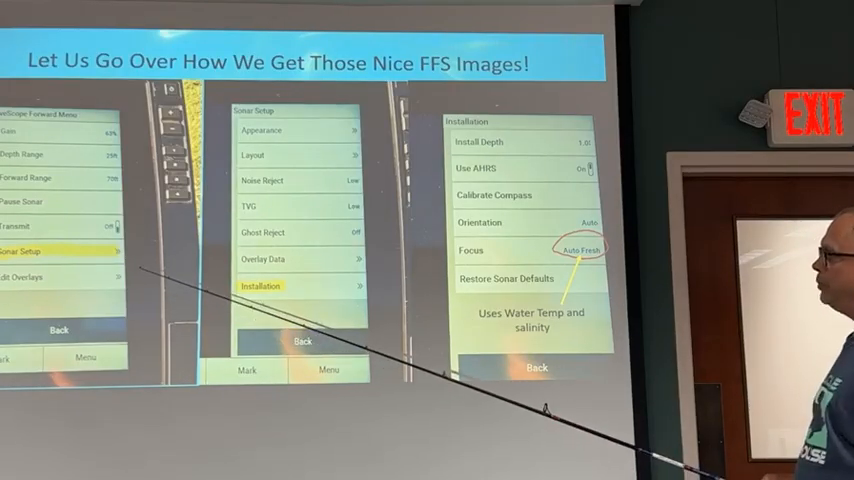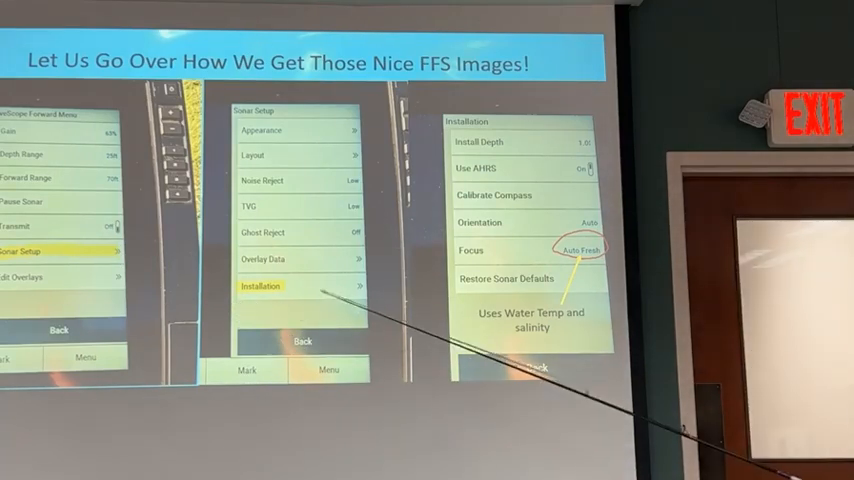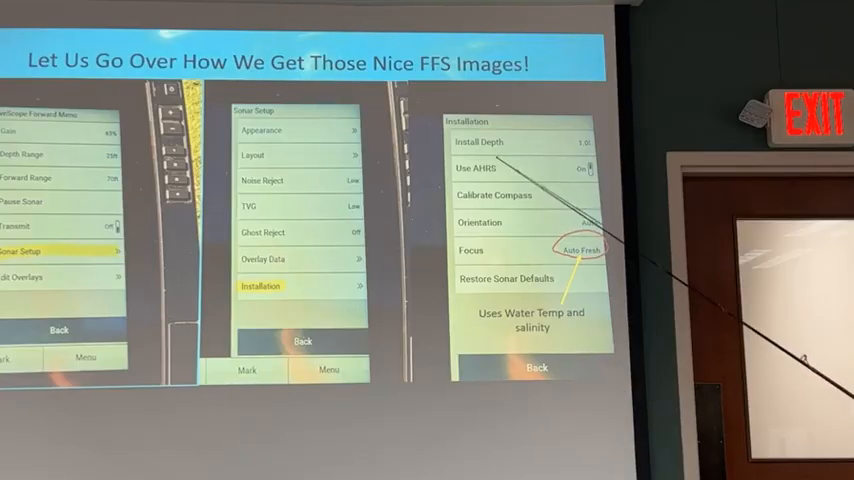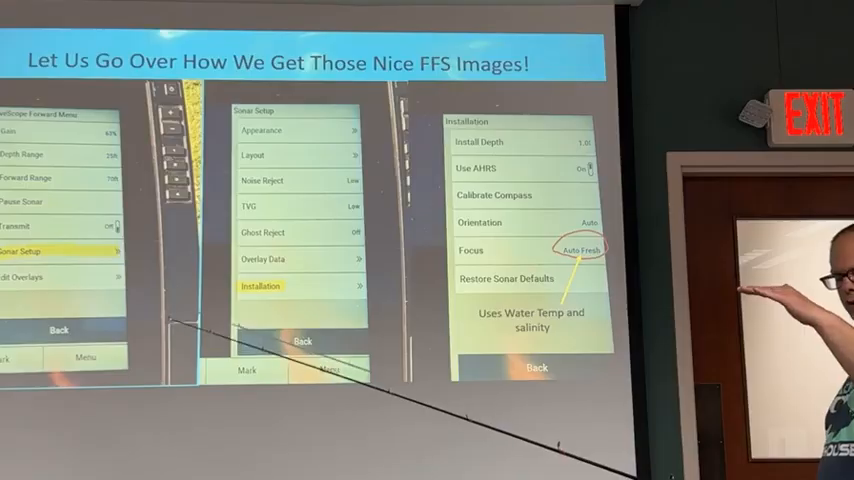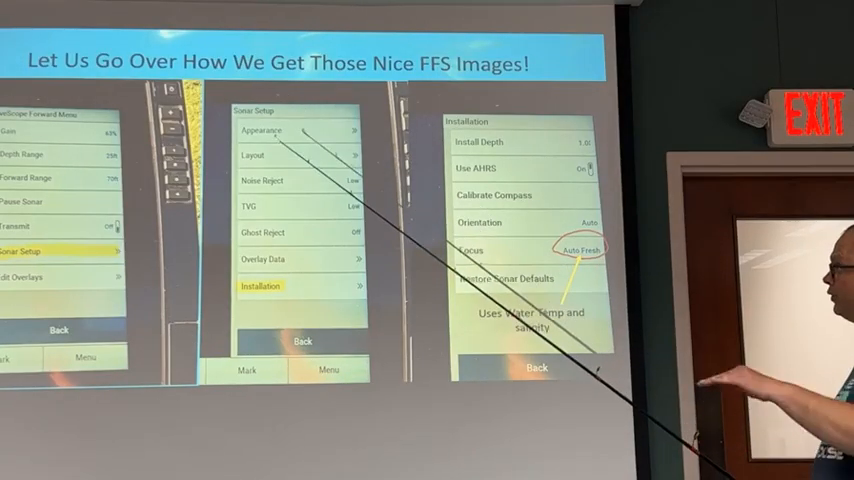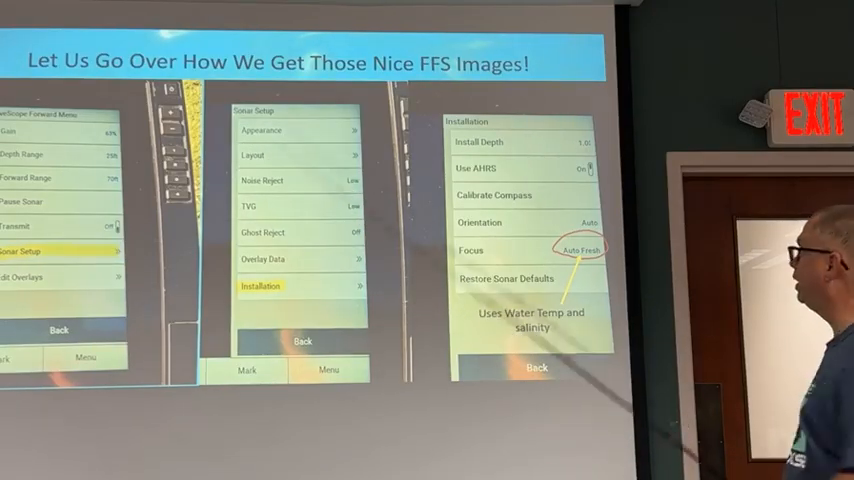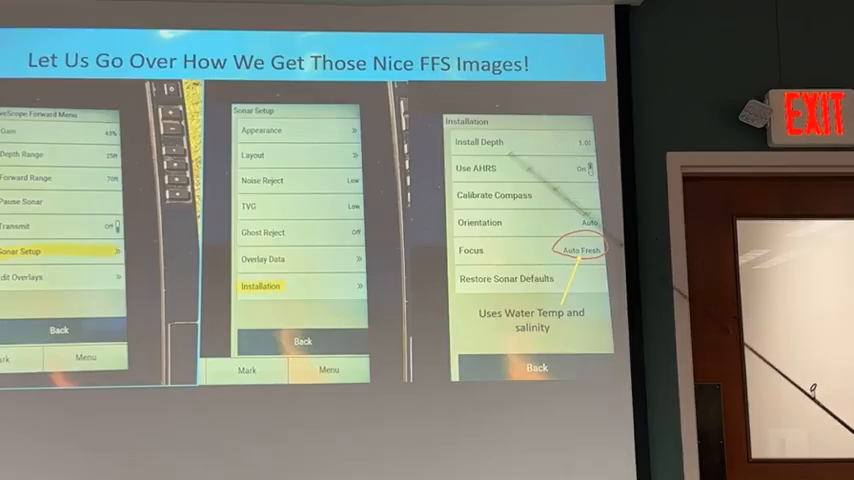But the most important part of setting your system up is going to the sonar setup, then the installation, and then you're looking at this screen. This screen is really easy to navigate. The installation depth is basically from the surface of the water down to your transducer. Mine's a foot below my surface of the water. Yours might be 2, might be 3. But if you want to get an accurate depth reading, you need to adjust that.